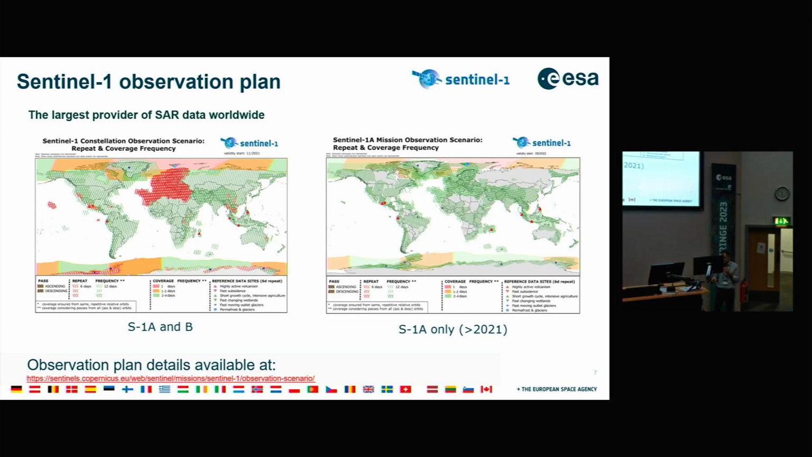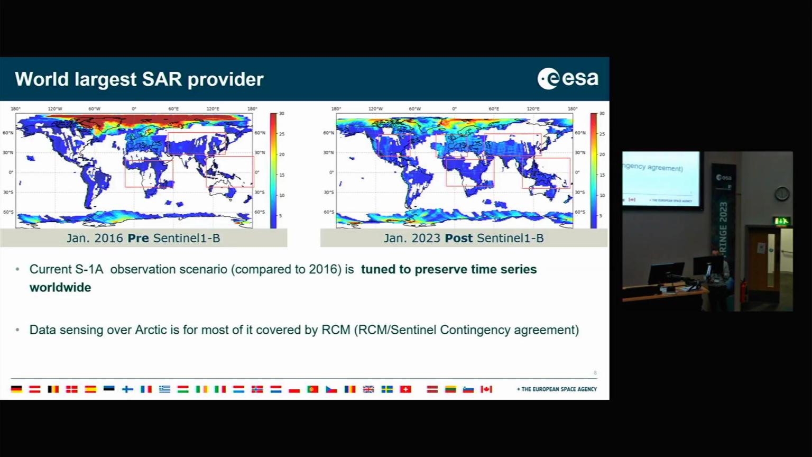There is nothing new, but I wanted to spend a bit more time on what we are doing now. It's not the first time that we are running a scenario of one satellite only. We did that, of course, before the launch of S1B. And these slides try to show you the differences of the observation scenario before the launch of S1B and after the failure of S1B.